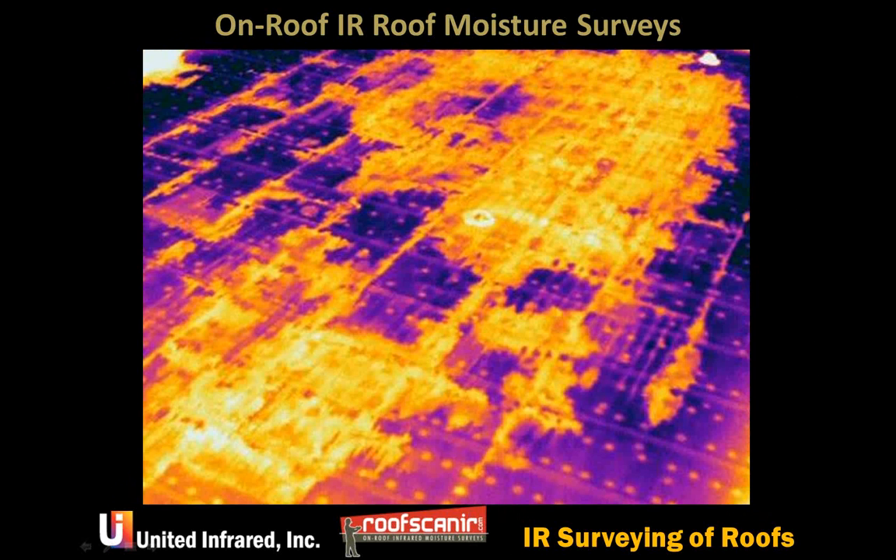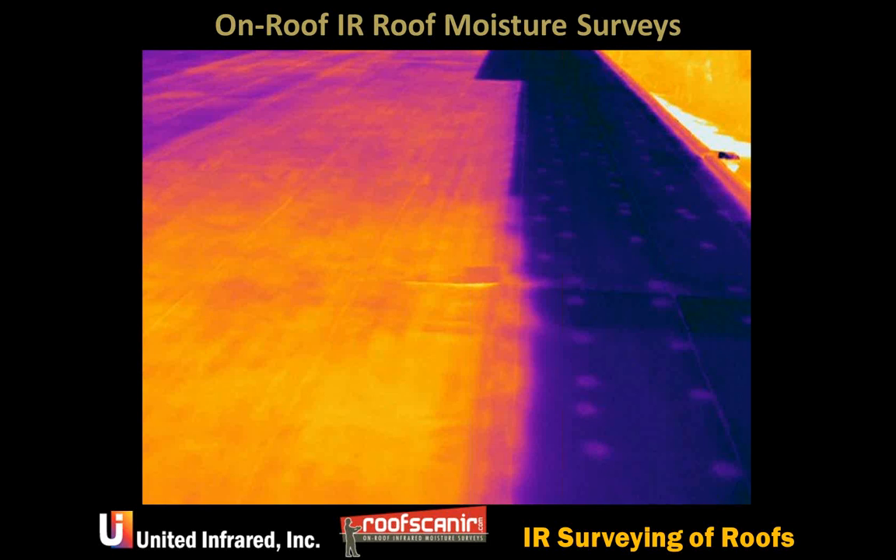There are two things I want to say about this picture. One is that this is pretty much a shot roof. The other is, if you notice, you can see every fastener in the roof. You can tell whether the roof has been fastened correctly.